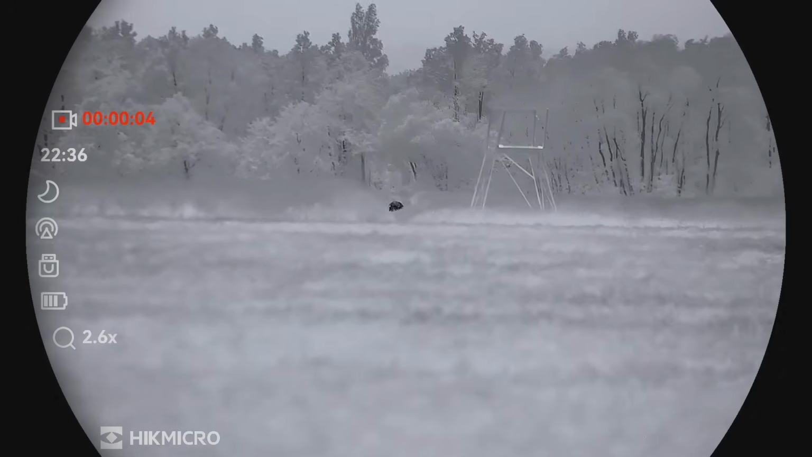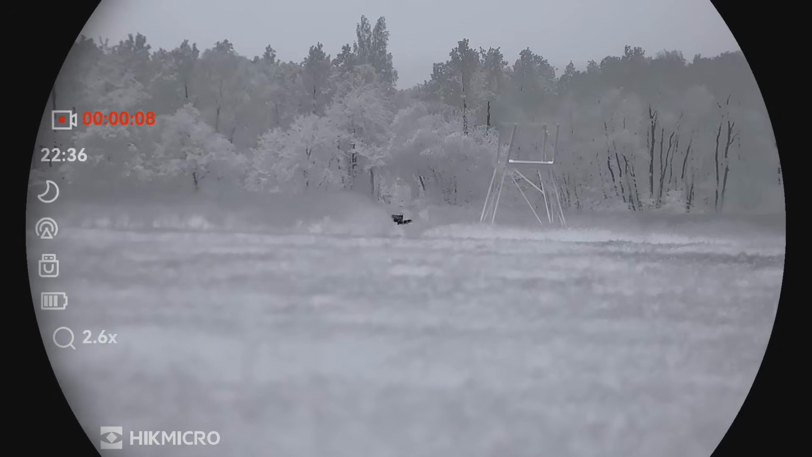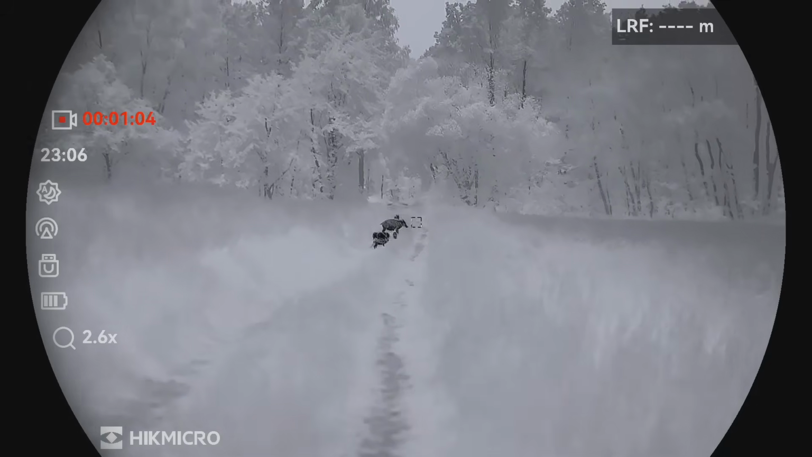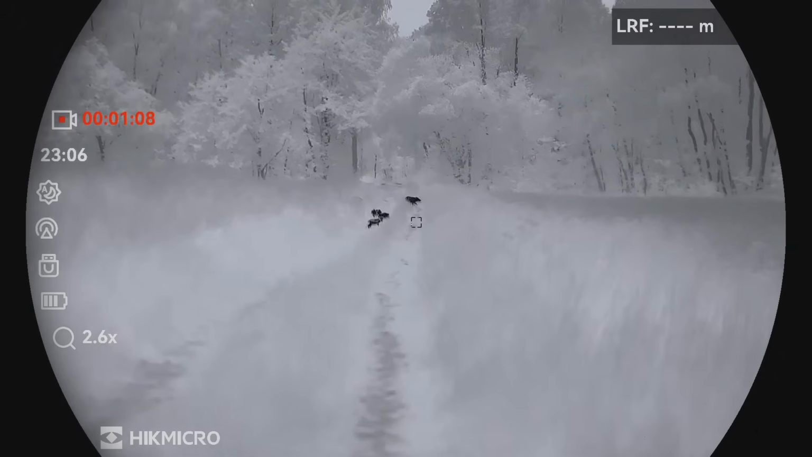See them? Oh, that's a mummy with piglets. More coming. See the mama chasing them away? It's a shocking first encounter for Niall.